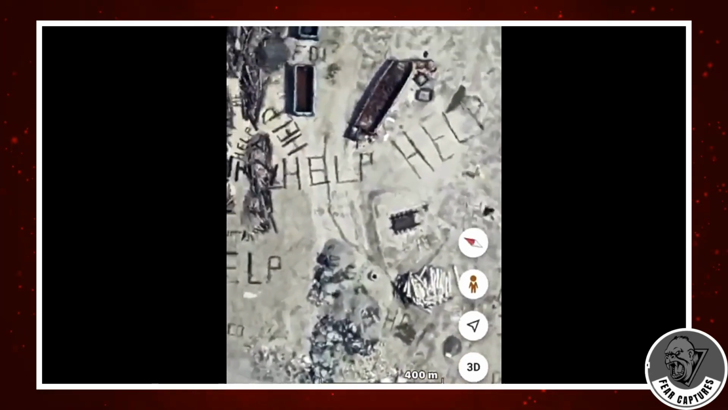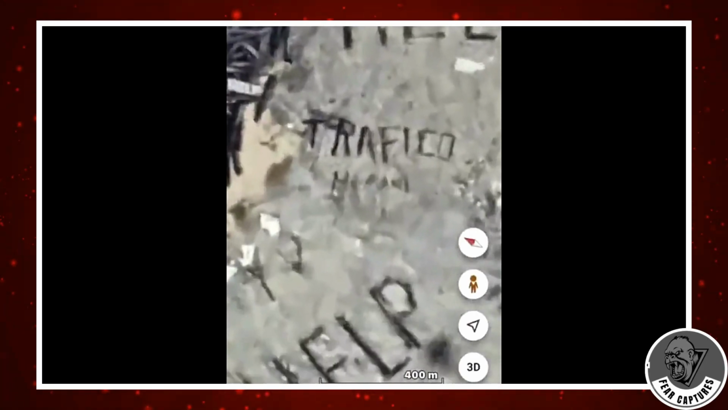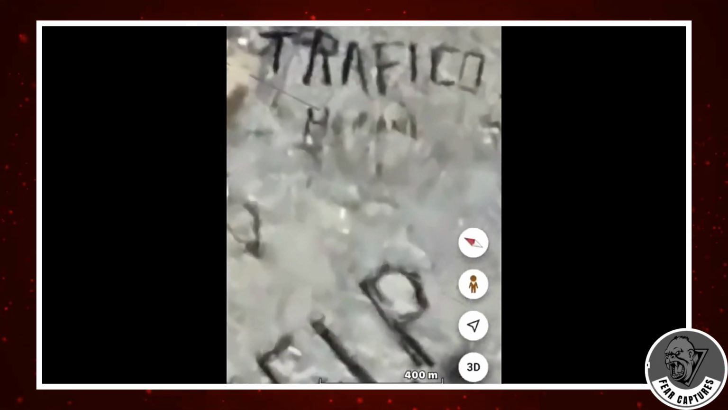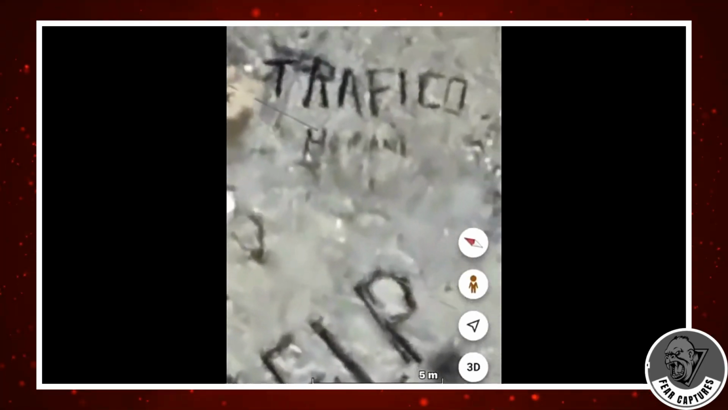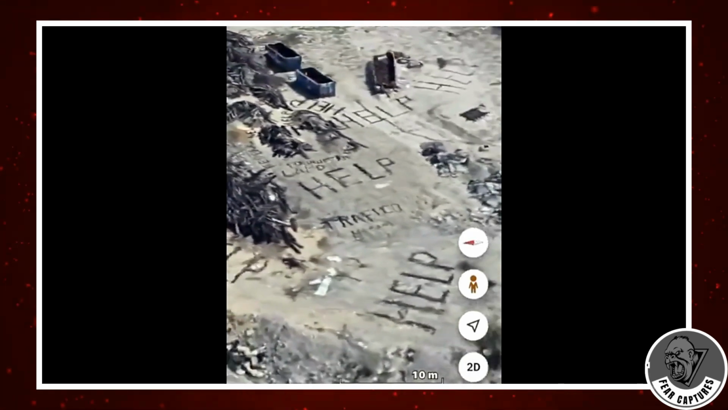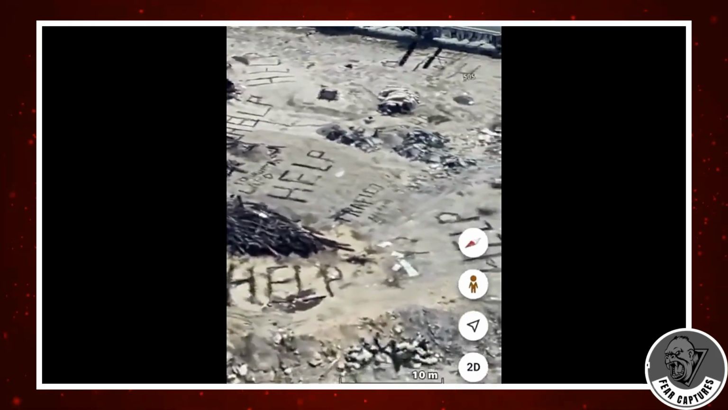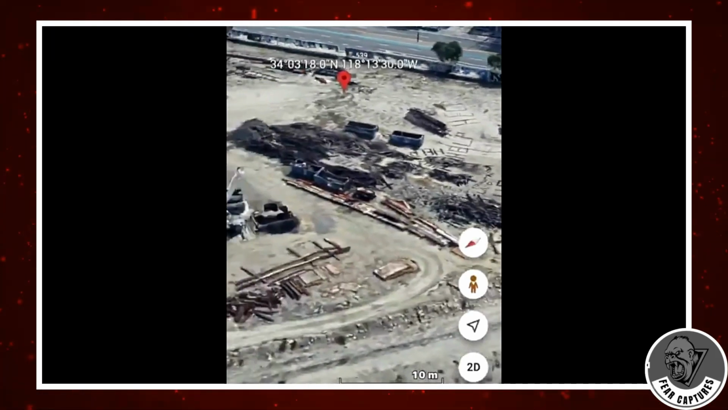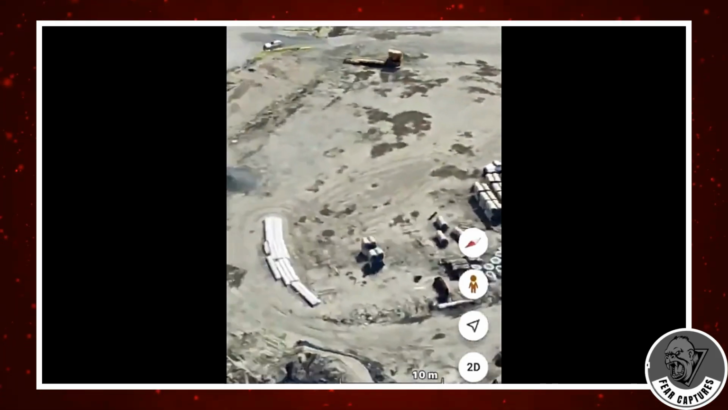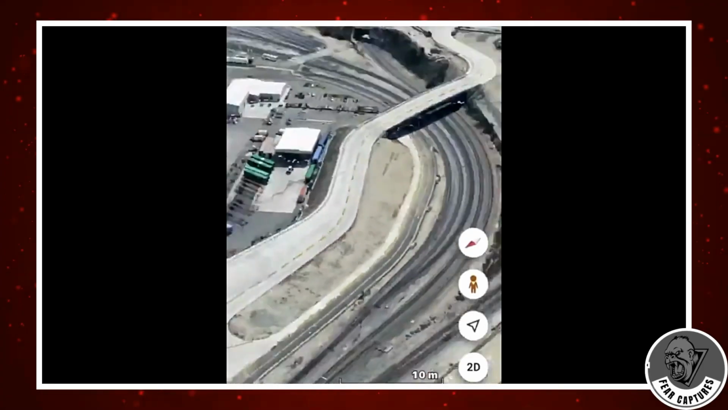The public demanded answers, and so did authorities. LAPD officers responded swiftly, and KTLA News dispatched a helicopter to get a closer look. The aerial footage confirmed everyone's worst fear. The messages were real, still carved into the earth, clear and chilling. But when investigators arrived at the site, the story took a dramatic turn. The markings weren't the work of a hidden victim. They were created by a man named Jose, someone already known to authorities.